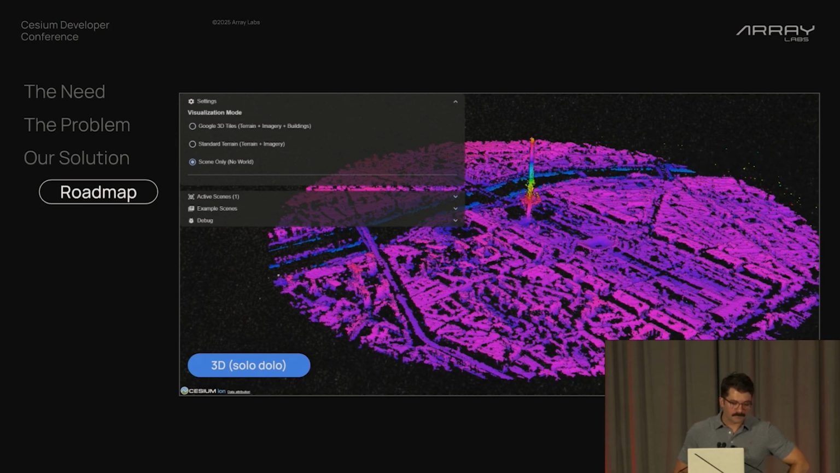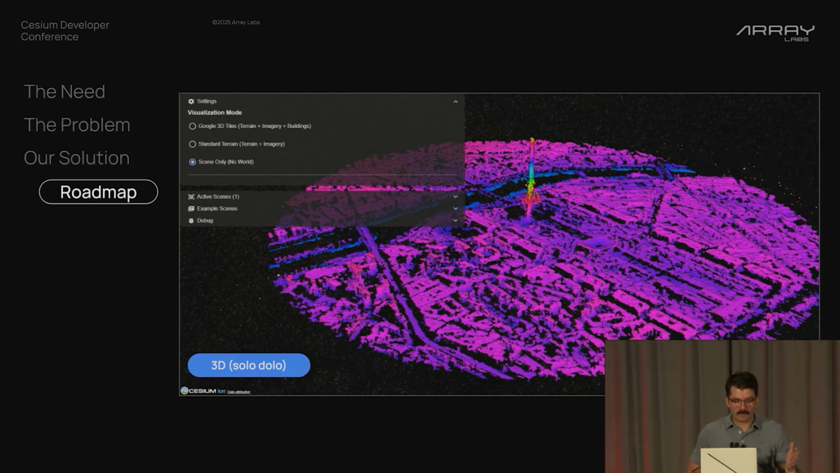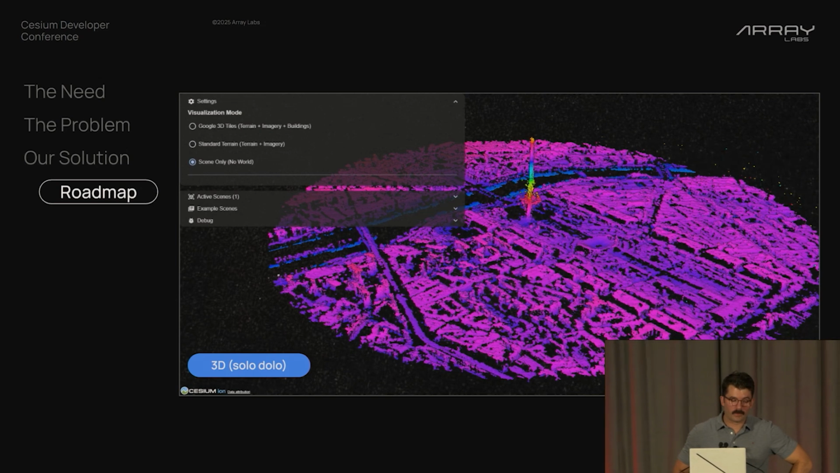But until very recently, we had this issue of how do we quickly share, debug, and basically take what was isolated to one single user within their desktop environment and turn that into multiplayer mode? And we've done that through Cesium.